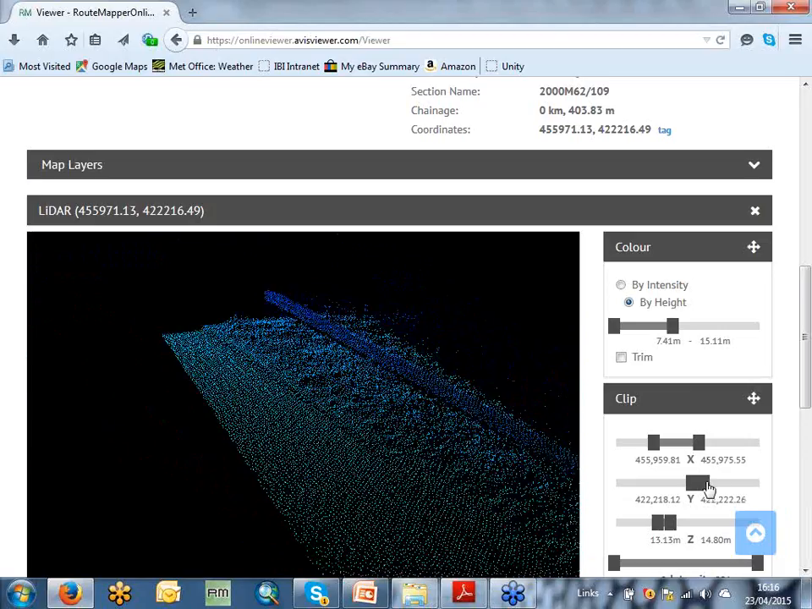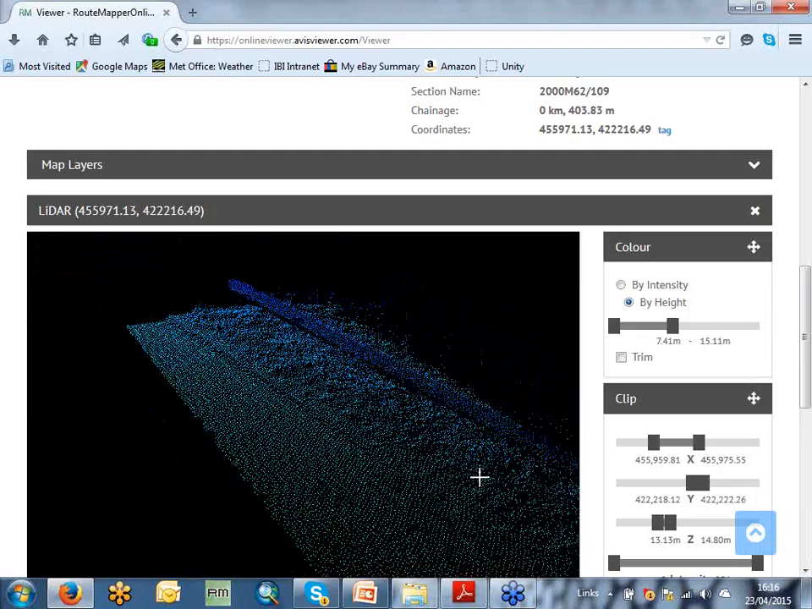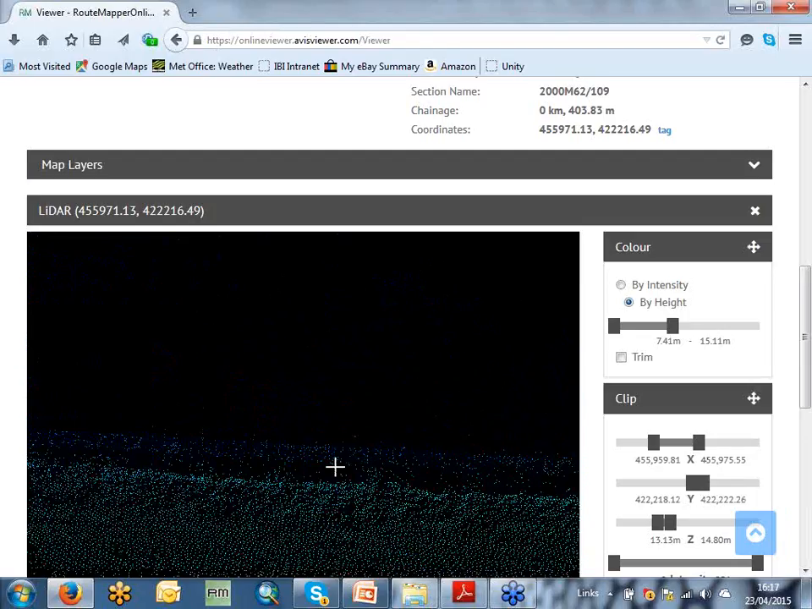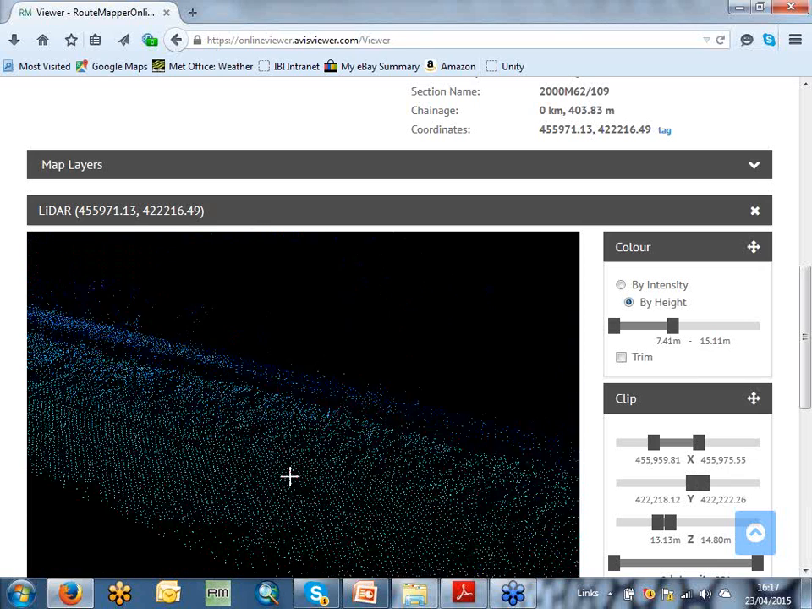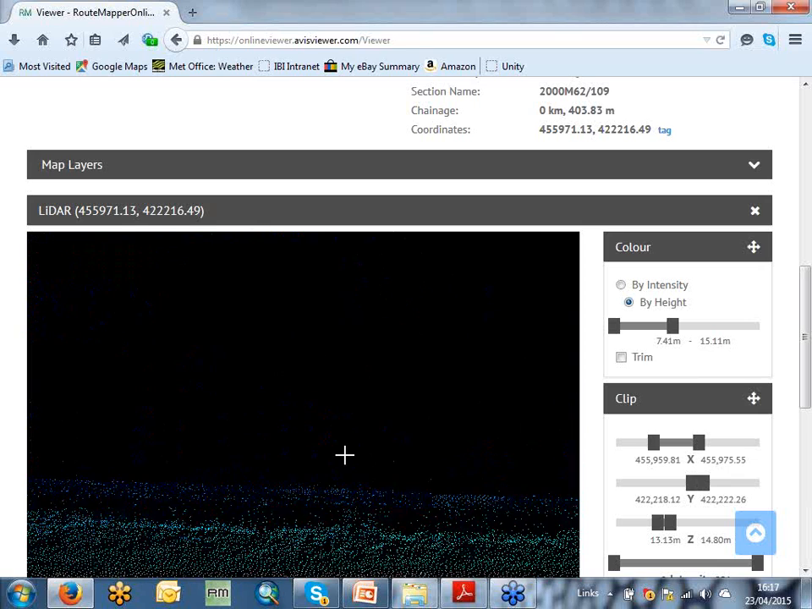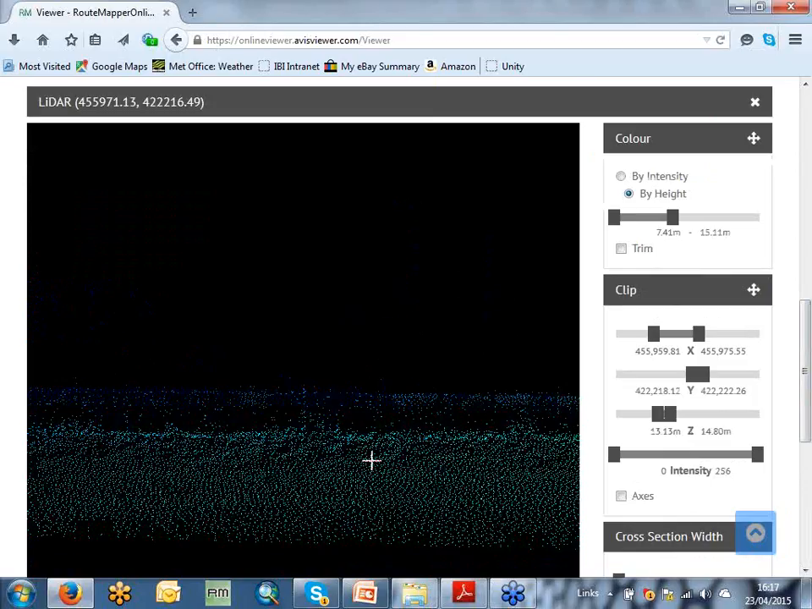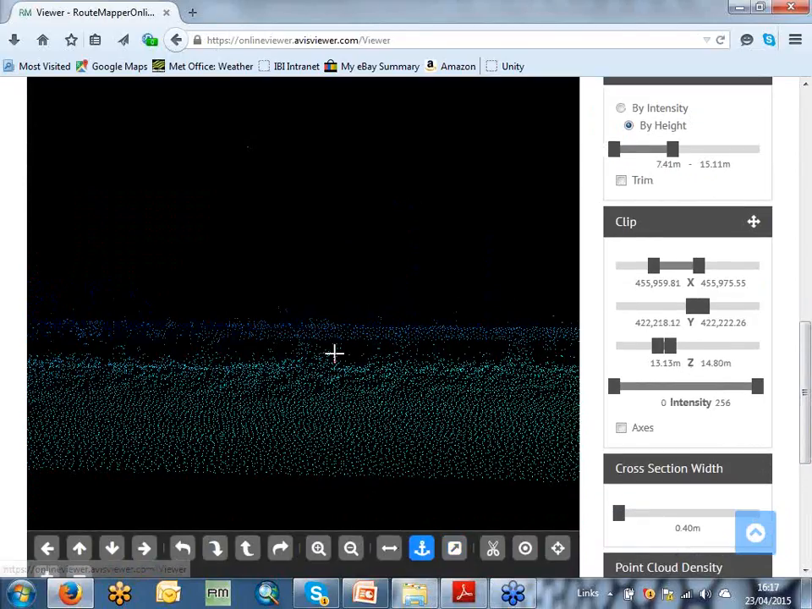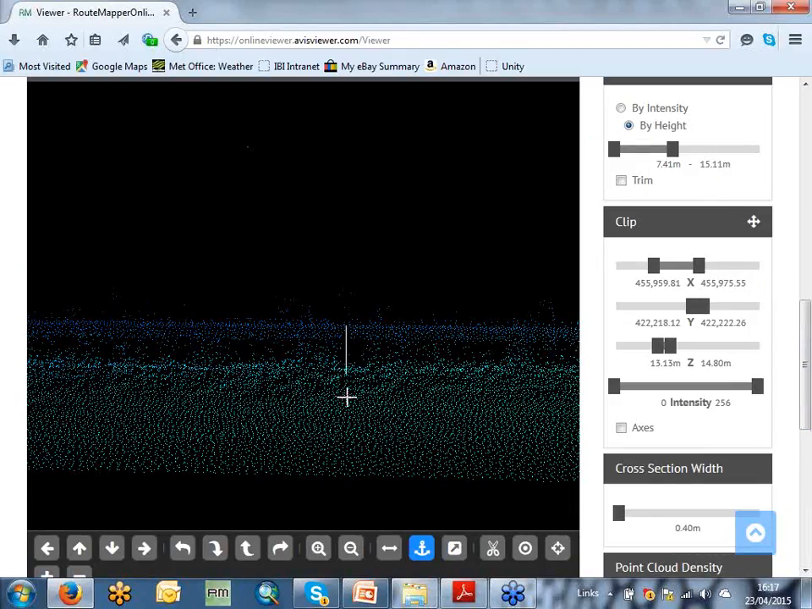I'm just going to trim this down a little bit more to get rid of the background. There we go. So that leaves you your guardrail, for the most part, still in the point cloud. So what I'm going to do now is take a plumb measurement. This is very approximate. This is not the way we would extract en masse.